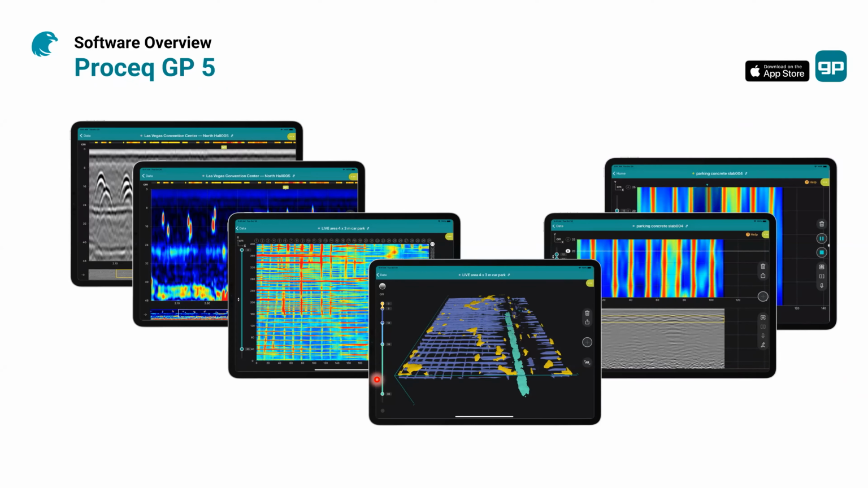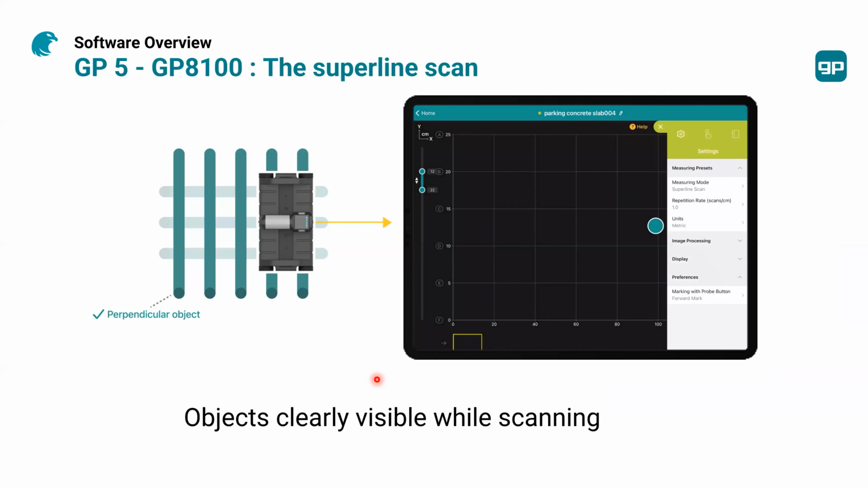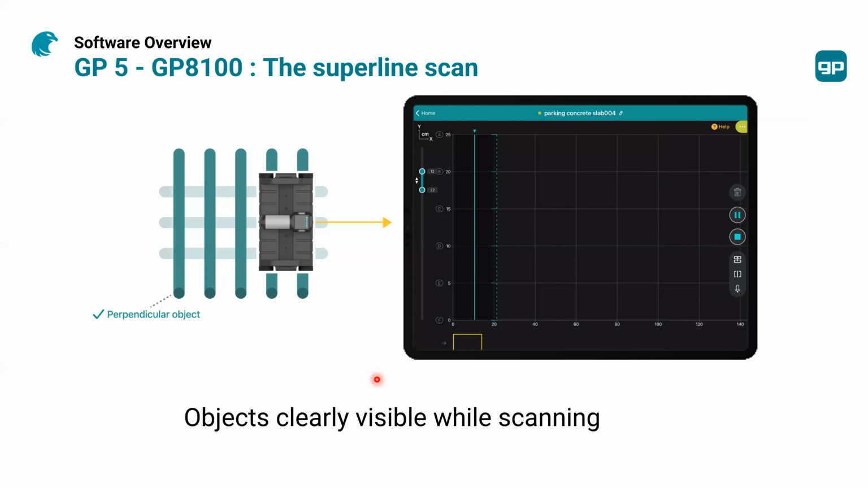The GP application has a history of version updates. It started around 2017, and from this time up to today, we came up with a number of updates, and each time the software was getting better and better. Right now, we are at version 5, which covers most of the abilities for the new GP8100. So let's discuss what you get more with the GP8100 in the software.